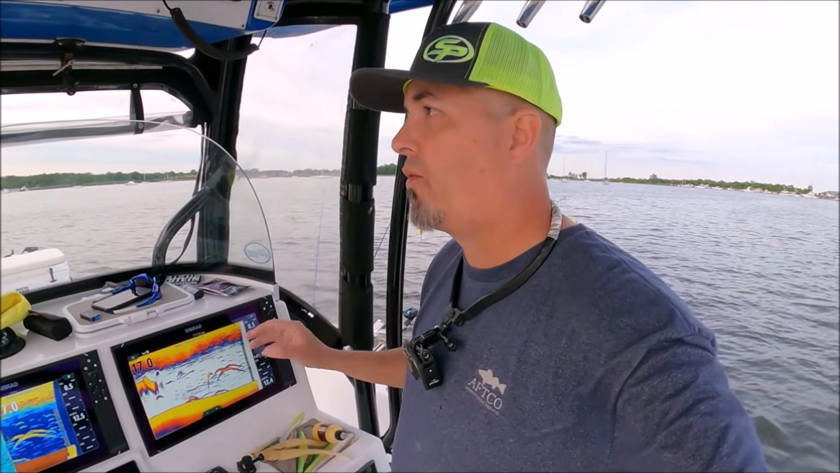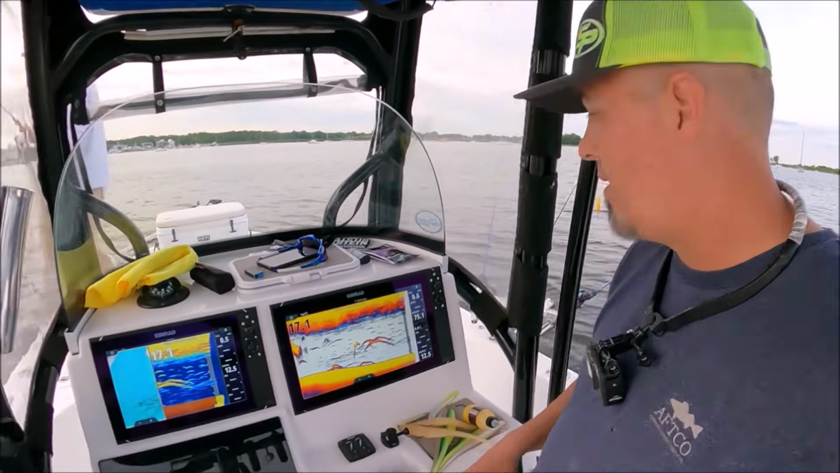Okay, that was just a minute or two. Real quick how to set it up, and I don't mess with these settings usually. I might tweak the gain, I might crank it up just a little bit if we're running faster, but I usually don't. It usually adjusts itself just fine.